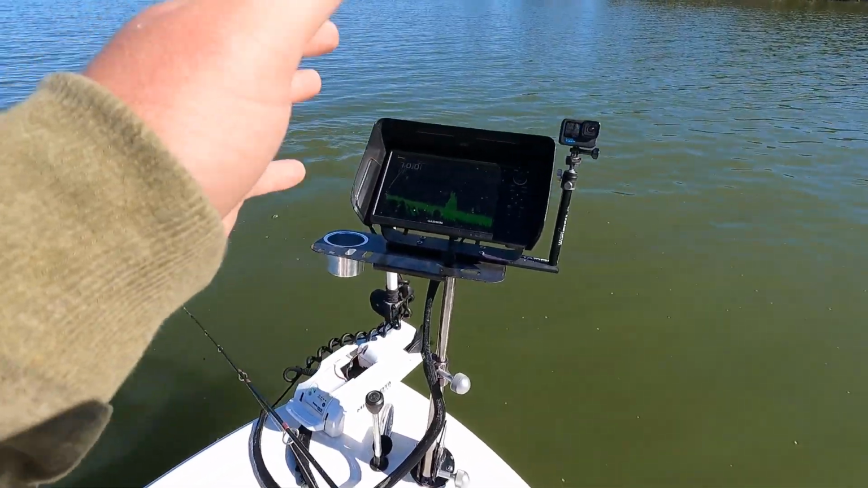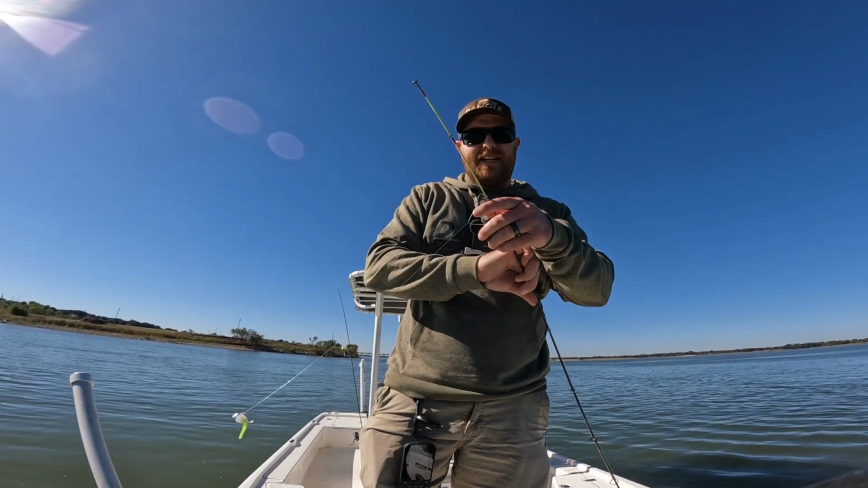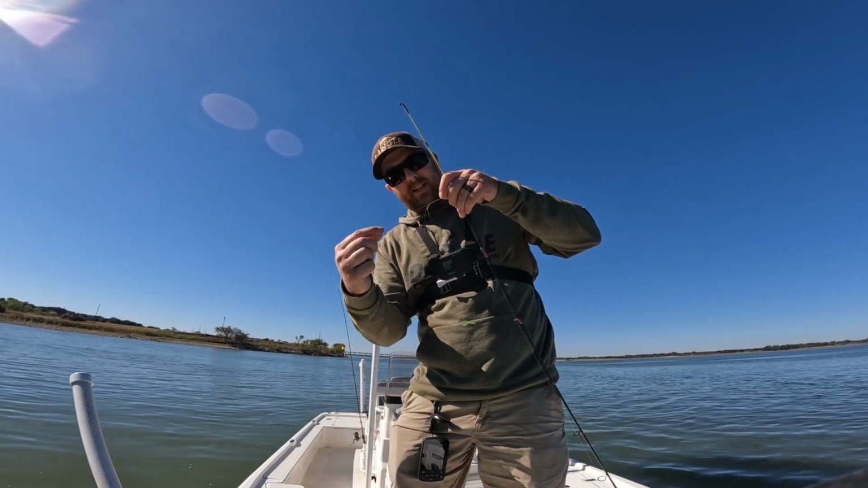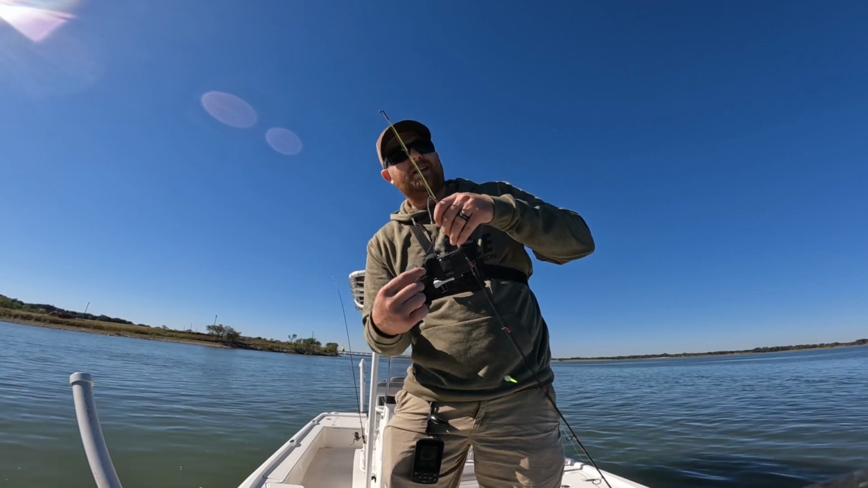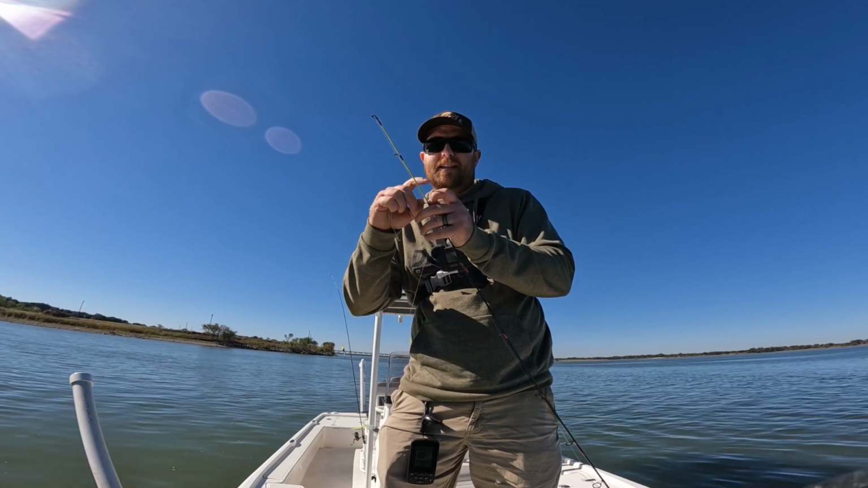Don't be afraid if you see a pile to just pull up and drop down on it. It ain't gonna hurt. I mean, you are out here fishing, so sniping crappie can go in line with any other technique. Really, you can snipe crappie all year long. It's not like it's just the best this time of year.